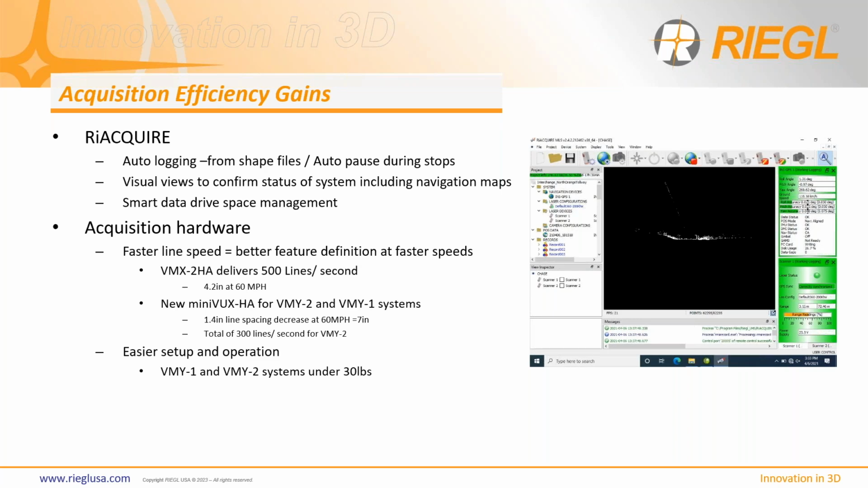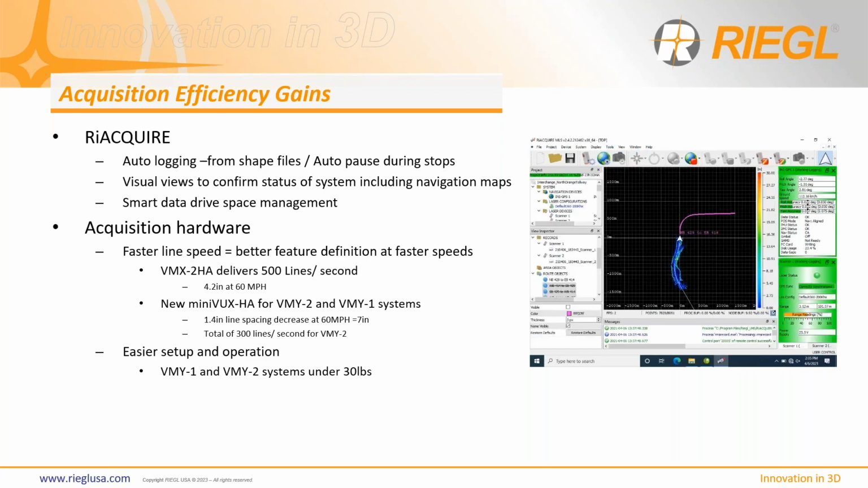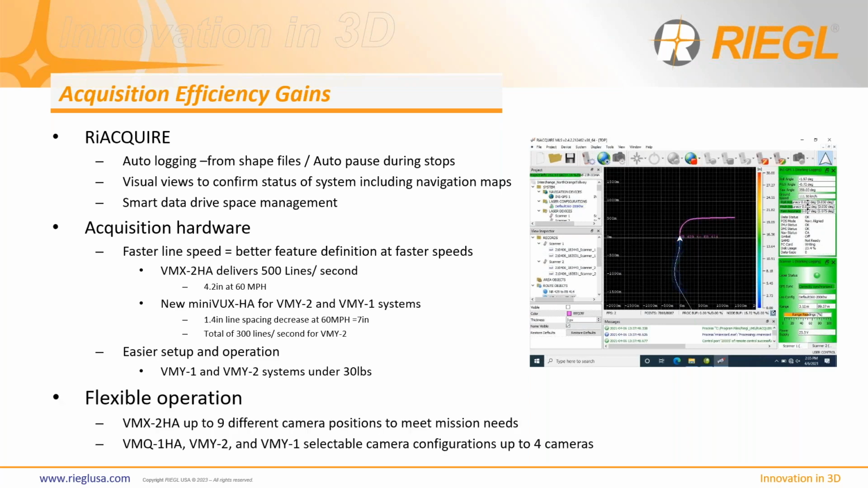But definitely an easier setup and operation is the goal of the VMY1 and VMY2 systems, as they are both significantly under 30 pounds per system, which enables single lift operations to be much easier.